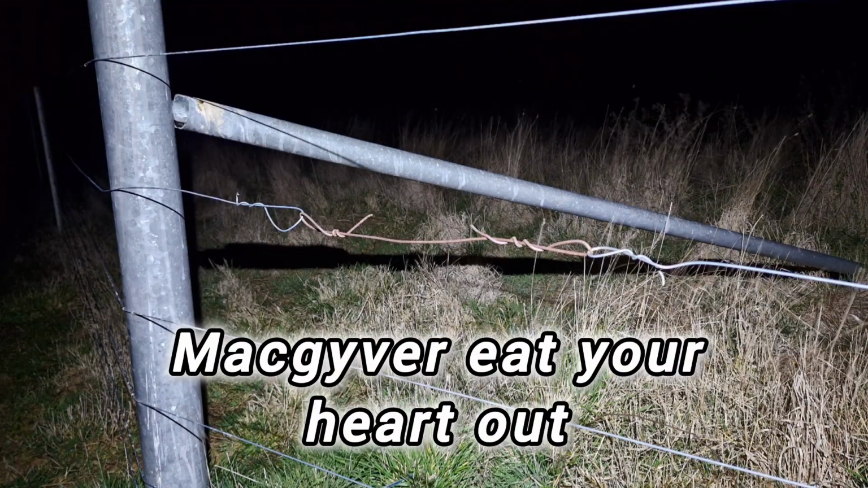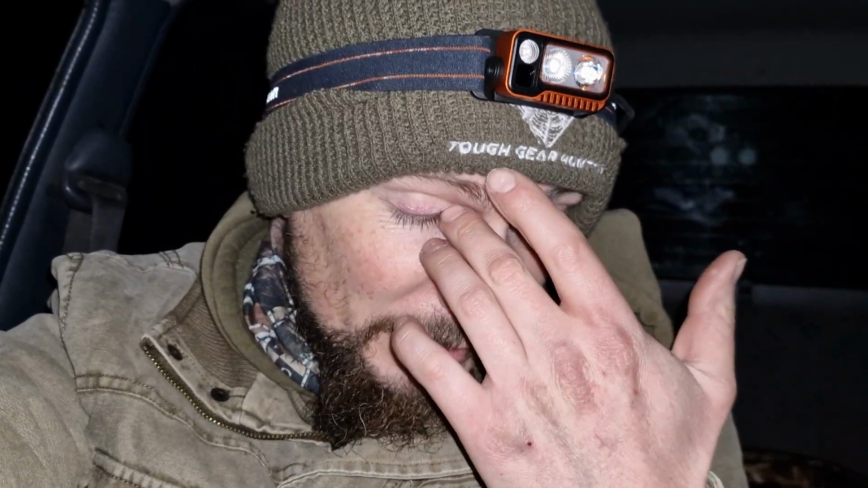Also been a bad night, and I don't know if anyone picked up on it, but through the footage I've accidentally shot a strand of wire on one of the property fences. So I've just MacGyvered it up this evening with a bit of wire that I found in the paddock, so as to put it back together. But I've sent a message to the farmer and tagged it and let them know, and just said, look, I'm happy to come out and fix it in some daylight if they'd like me to.